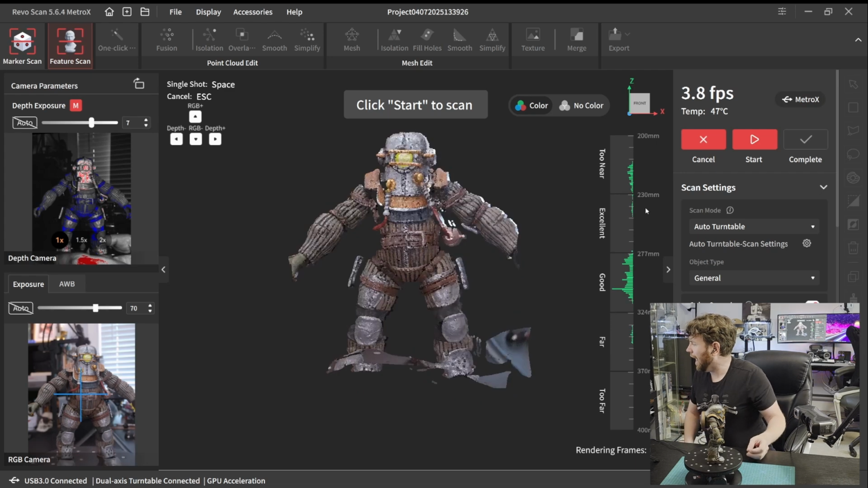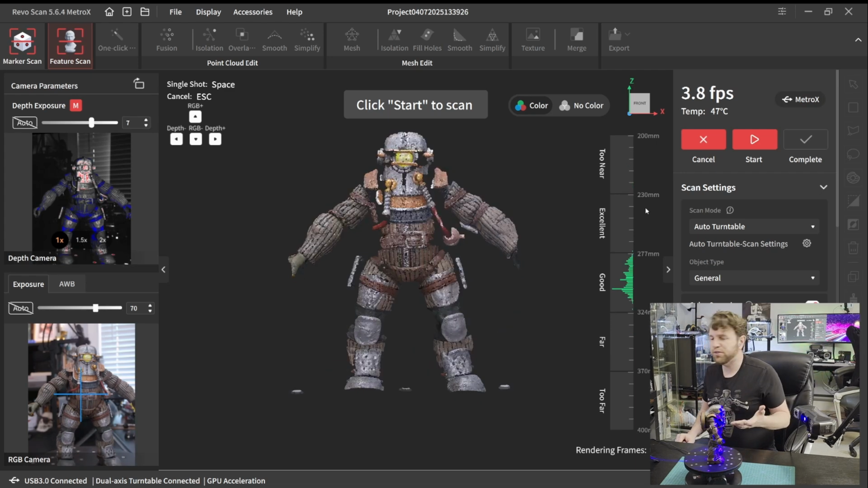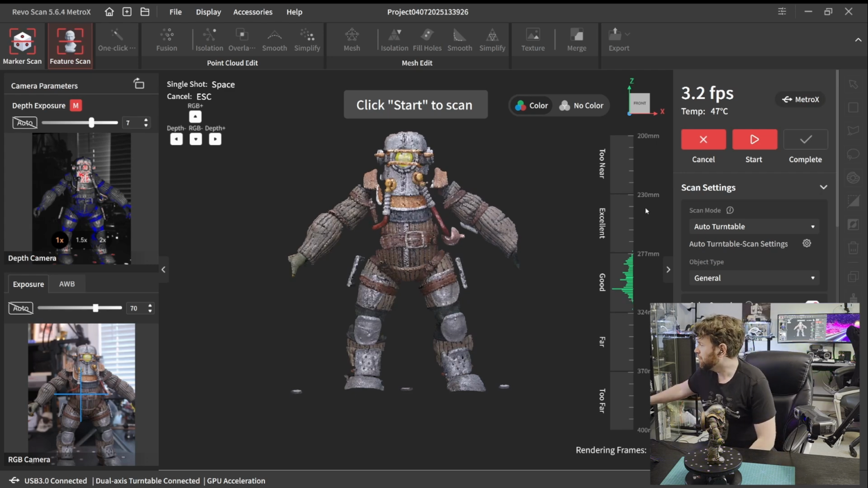And something I personally like to do whenever I'm starting a scan, the first frame you capture is going to determine the model's final orientation. And yeah, you can always adjust that later on in different software. But I just like to start with what I consider the front facing the scanner whenever I can.